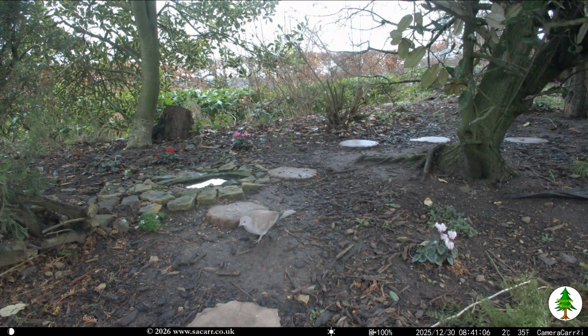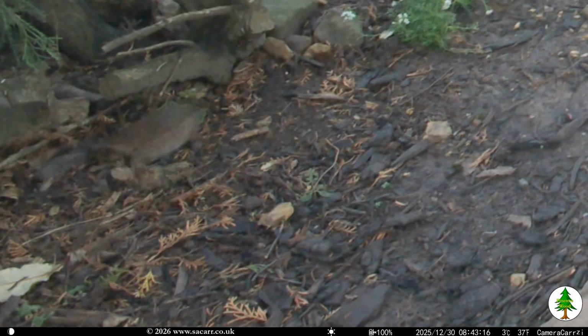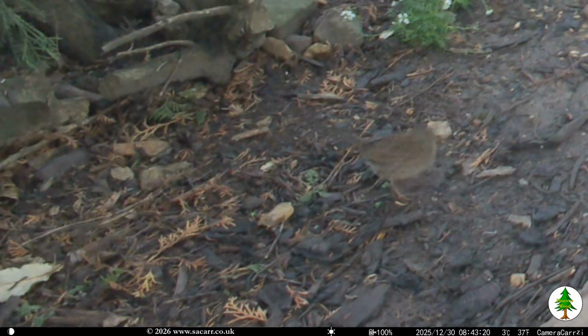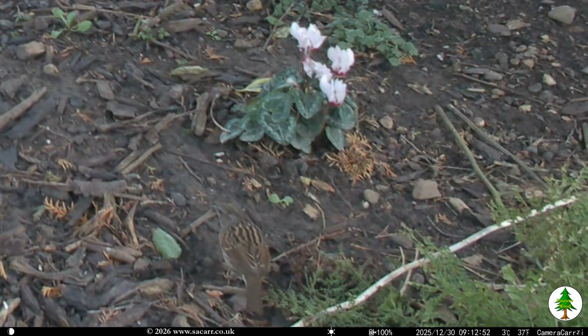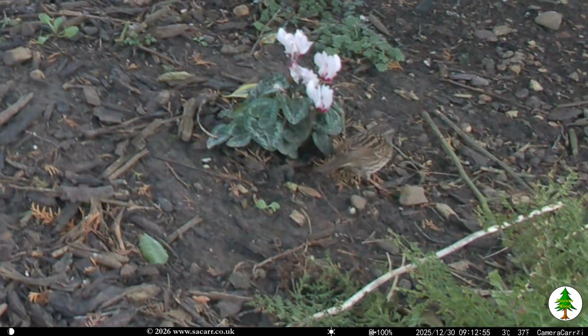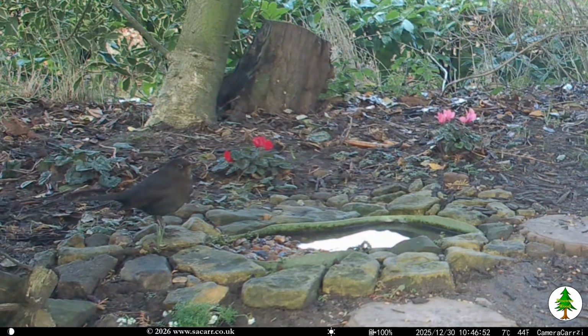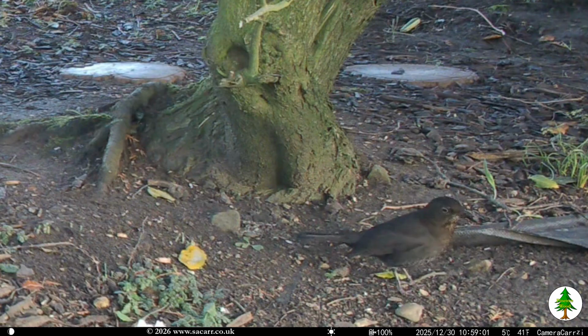The dove was the first daylight visitor of the 30th. A few minutes later, there was a dunnock at the front edge of the juniper bush. There was another dunnock by the cyclamen half an hour later. It was 90 minutes before the next visitor, a female blackbird at the pond.